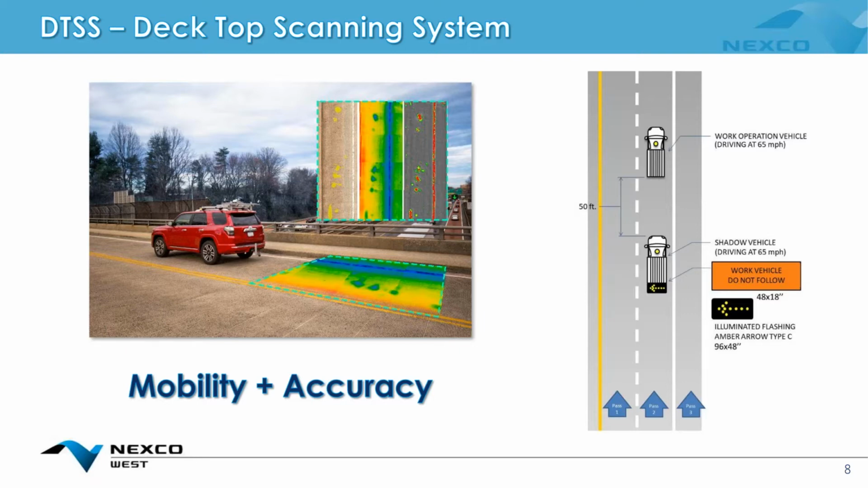We call it DTSS. And maybe if you've heard of the DTSS system before, maybe you can type in the chat and say yes, or put a smiley face or something.